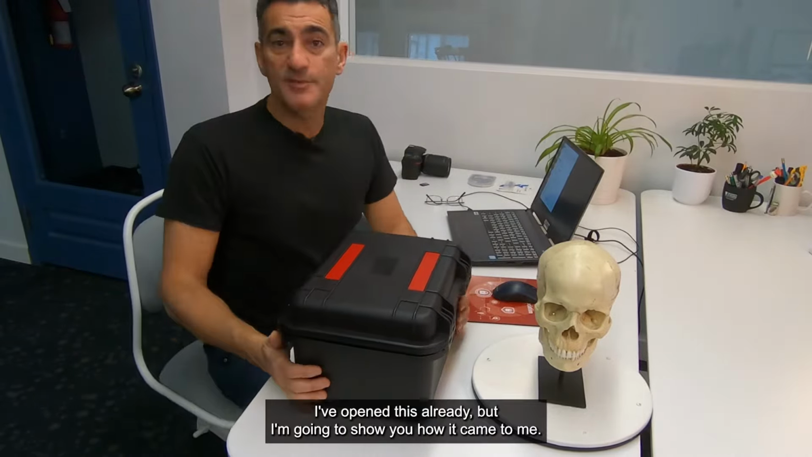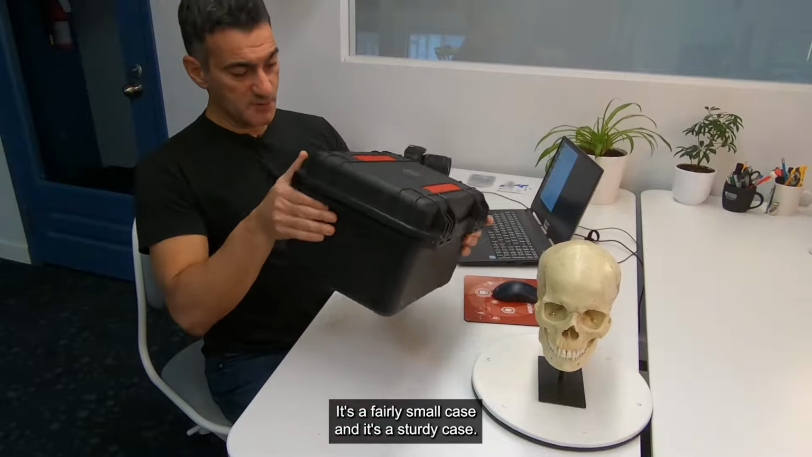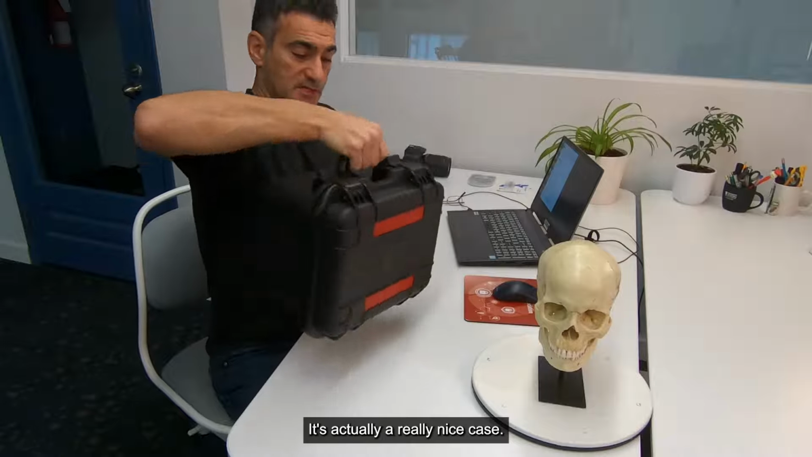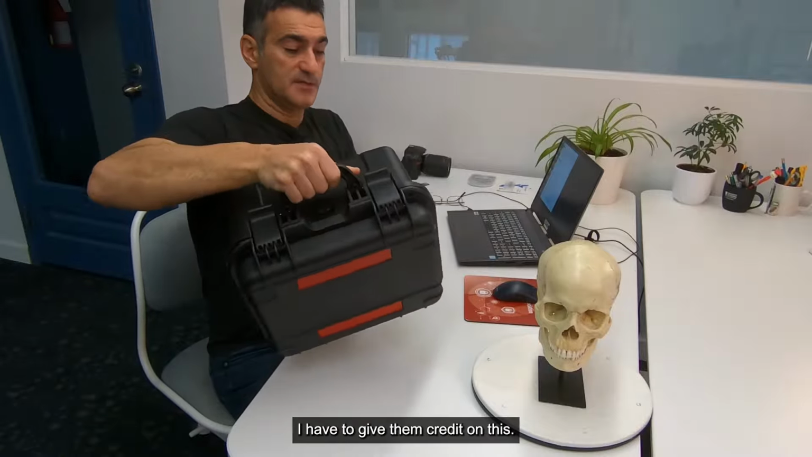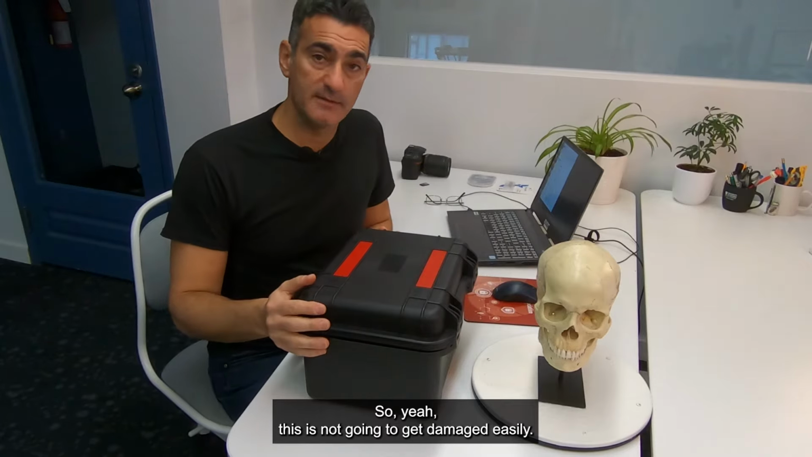Okay, so I've opened this already, but I'm going to show you how it came to me. It's a fairly small case, and it's a sturdy case. It's actually a really nice case. I have to give them credit on this. It's really quite nice. So yeah, this is not going to get damaged easily.